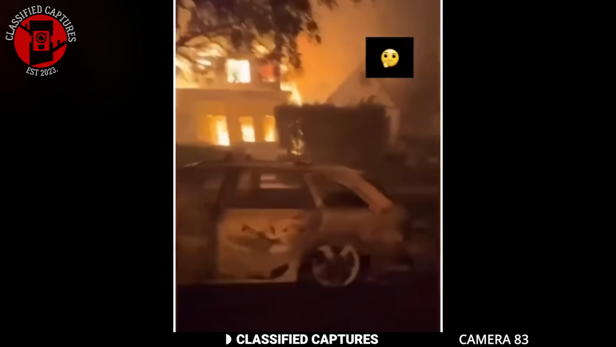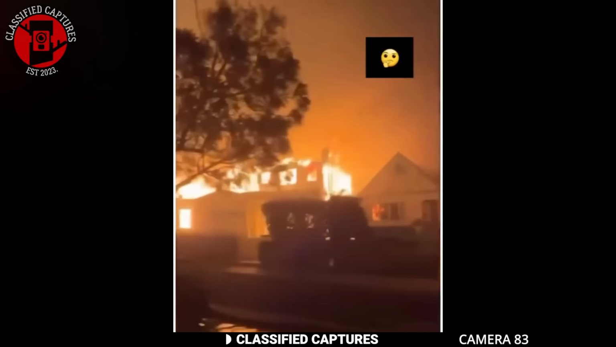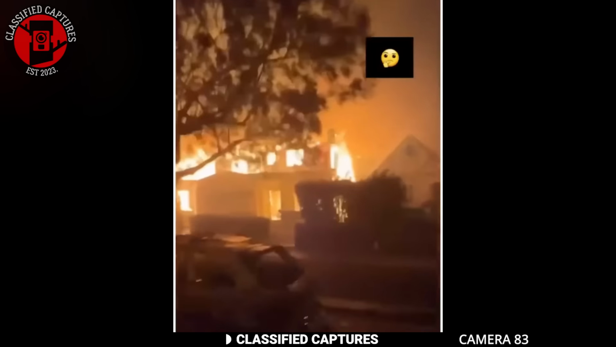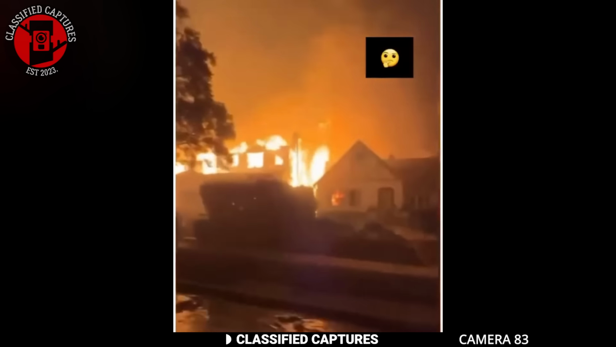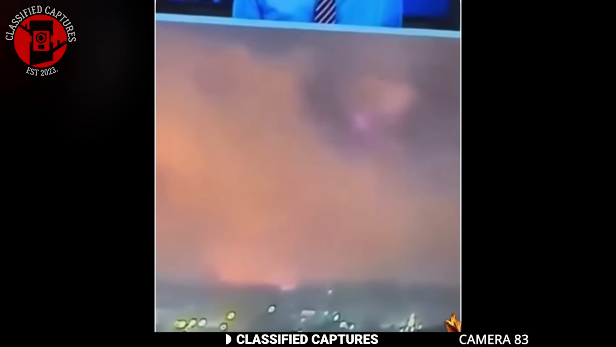In another video, someone was driving through a burning neighborhood, capturing the destruction. You can see a house completely engulfed in flames with a charred car beneath the tree, and yet the tree itself is untouched by the fire. How does that happen? The car is reduced to ashes, but the tree stands intact. Very strange, don't you think? And it gets even weirder.